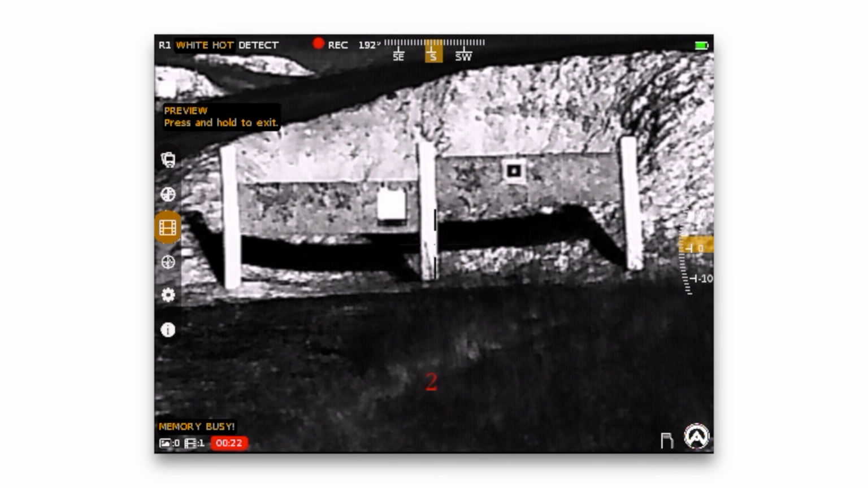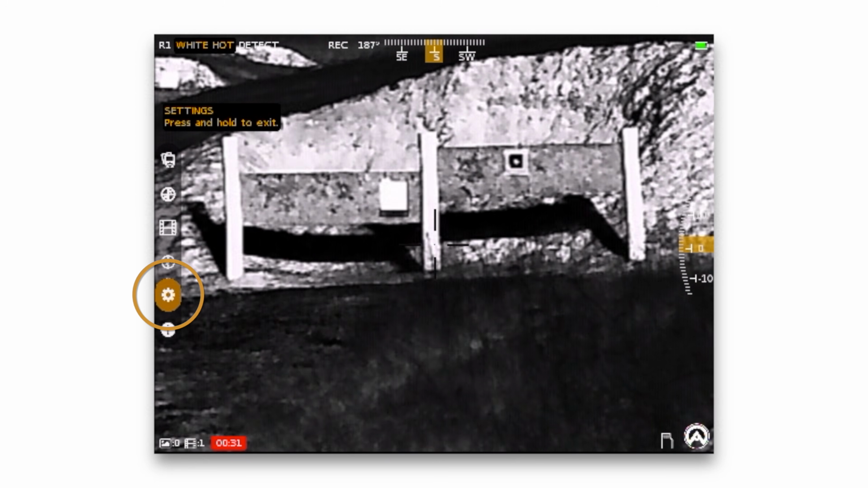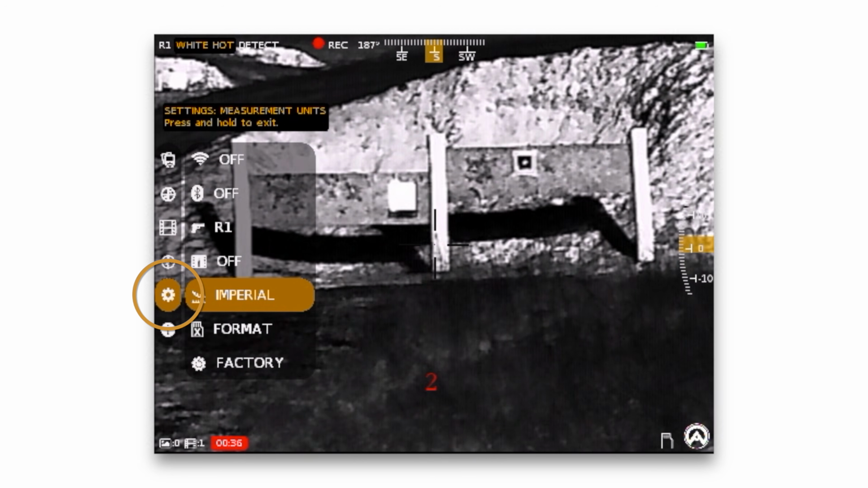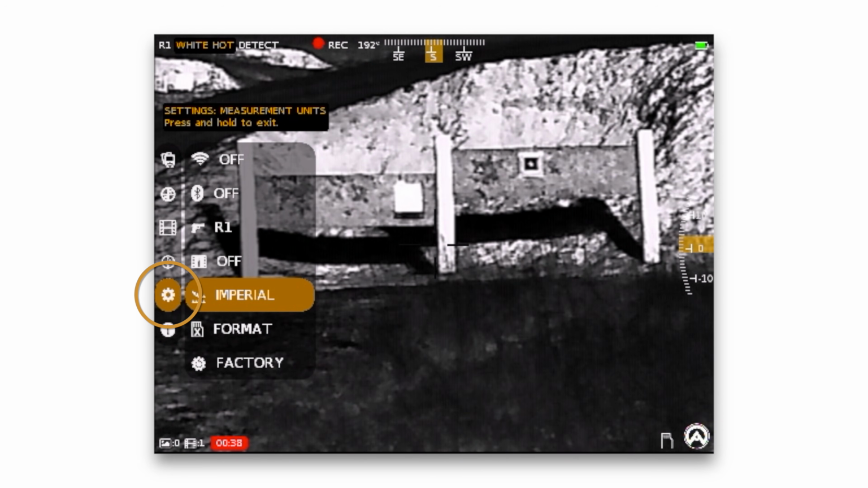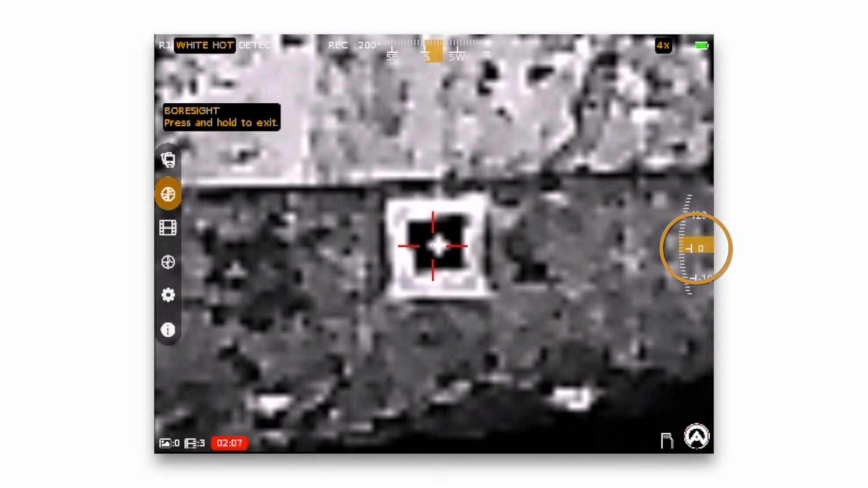and use the right knob to save your reticle adjustments. You can cycle through and preview your images. You can change your compass settings. There's also a bunch of sub settings, from imperial measurement. You can format your memory and several other settings in there, as well as turn on and off your Bluetooth and Wi-Fi.